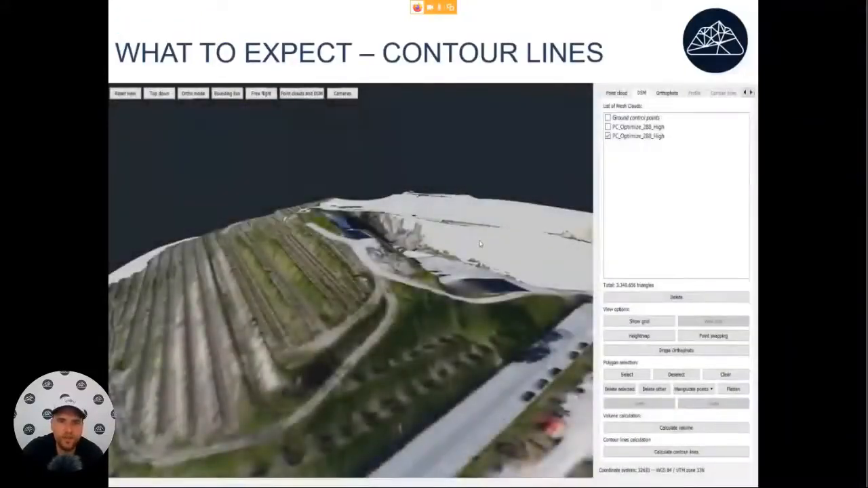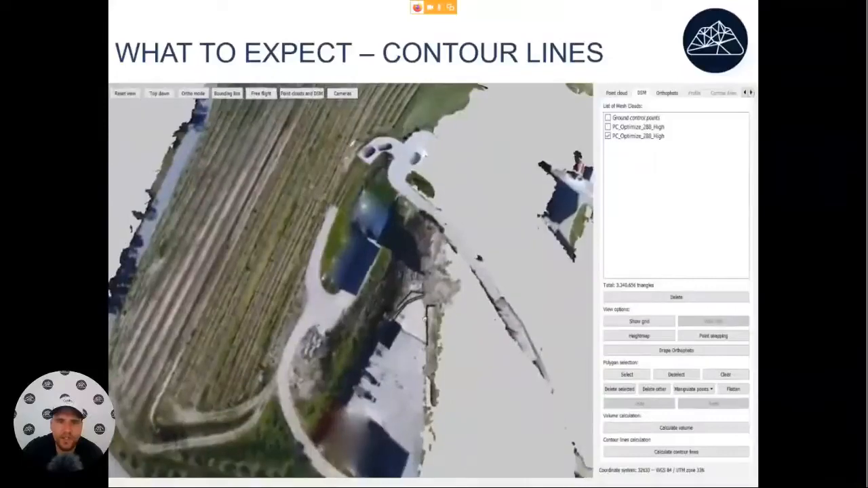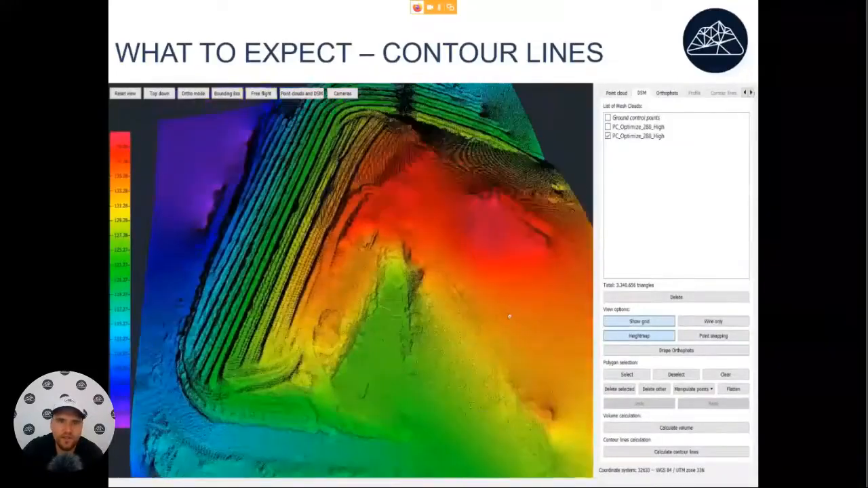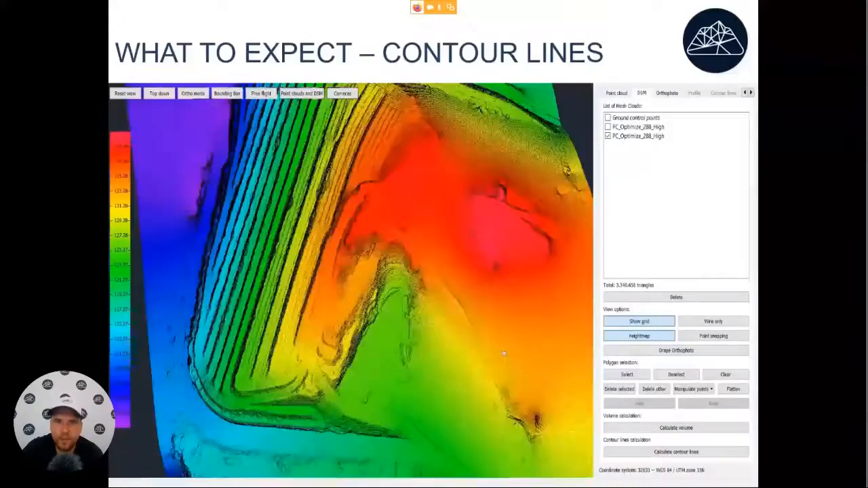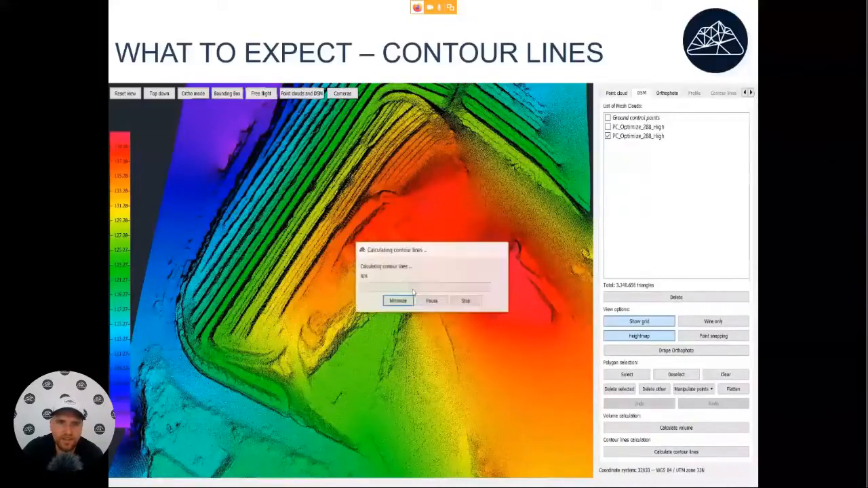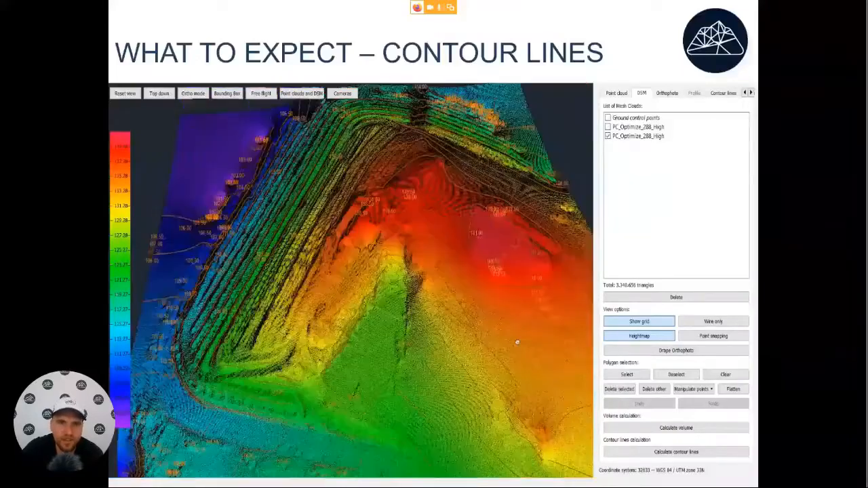Now let's quickly look at what kind of results we can get also from this data. So first one is contour lines. Once we have the digital terrain model, all we have to do is press calculate contour lines. We select the equidistance, press calculate again. It just takes a few seconds and already we have the result.